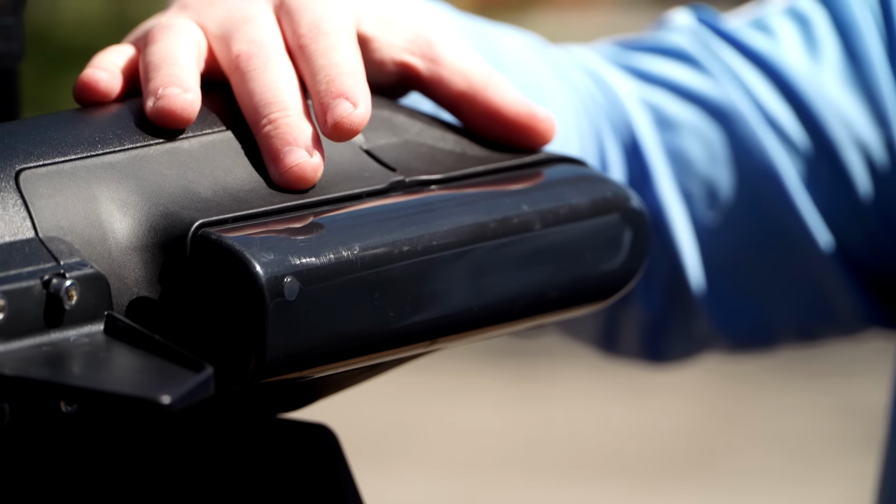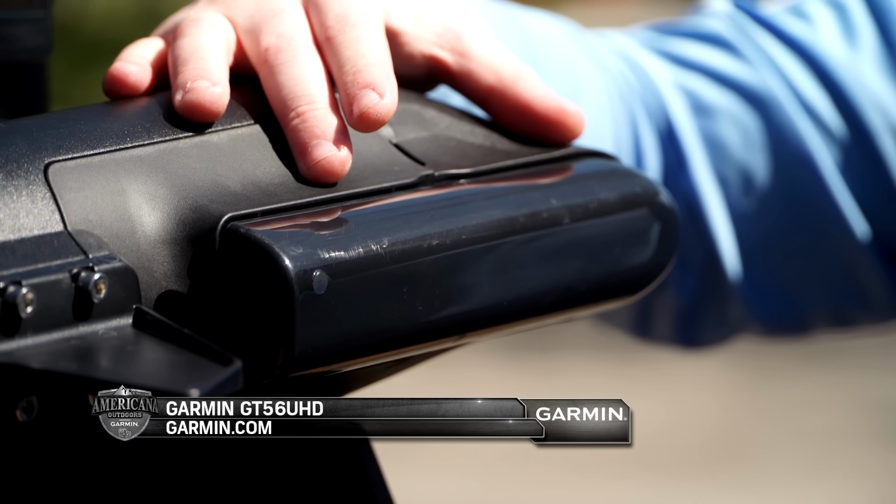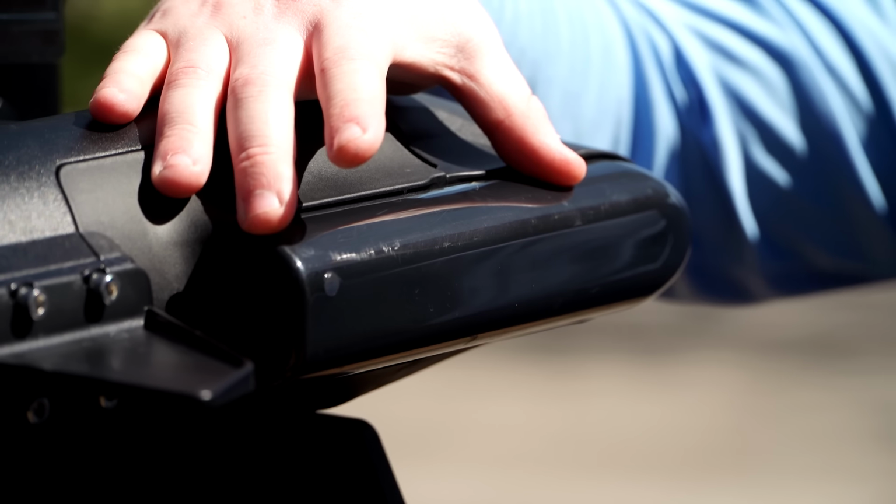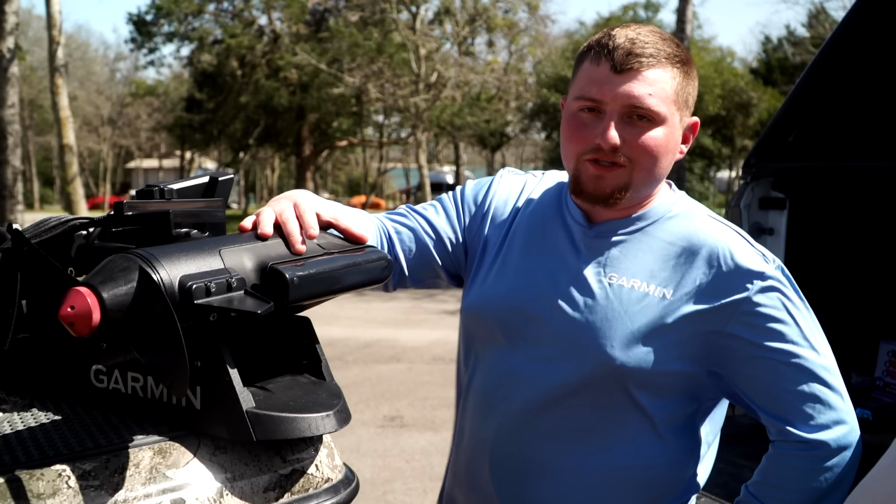Another great thing that I'm really happy to see on this trolling motor is the introduction of the GT56 UHD on the Force Pro trolling motor. It's got a little bit longer elements, a higher frequency, gives you a really, really good side view image and also clear view, and it really pairs well with this trolling motor.